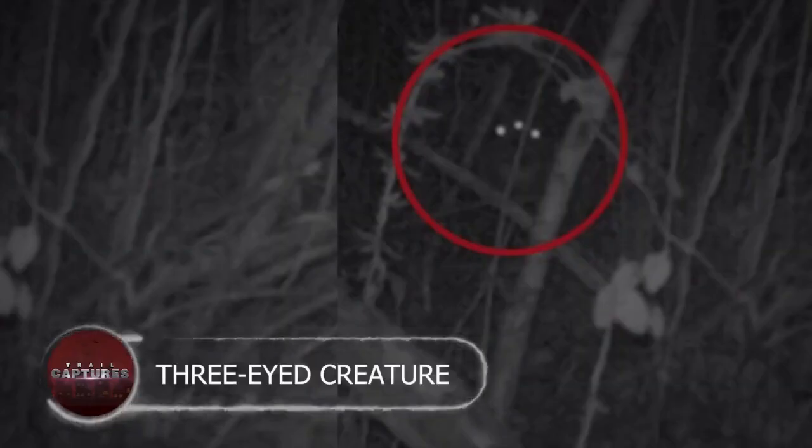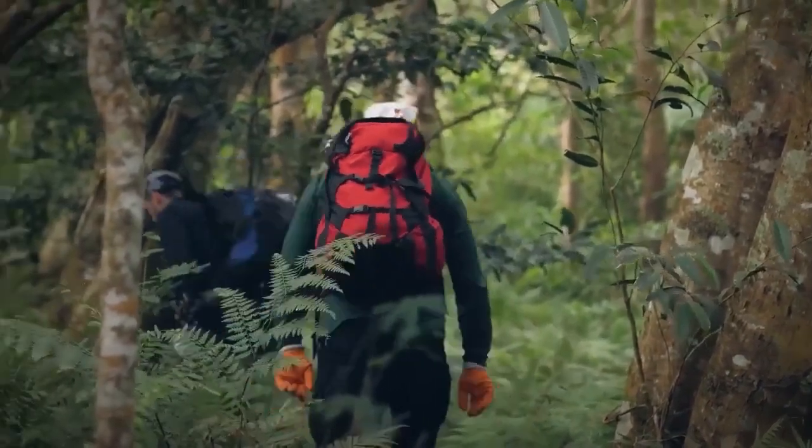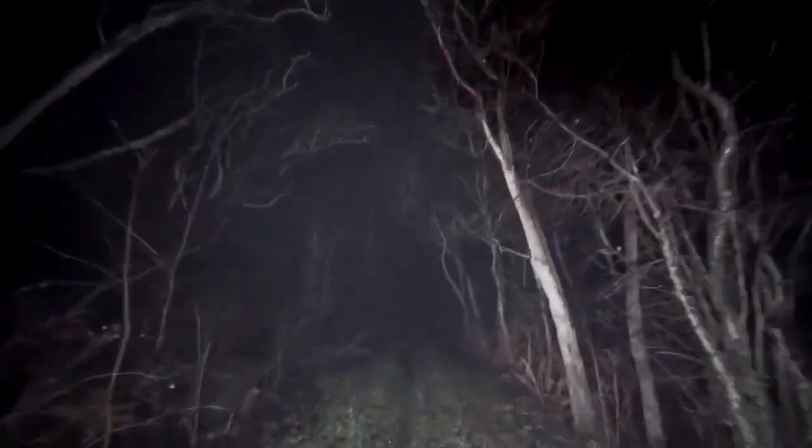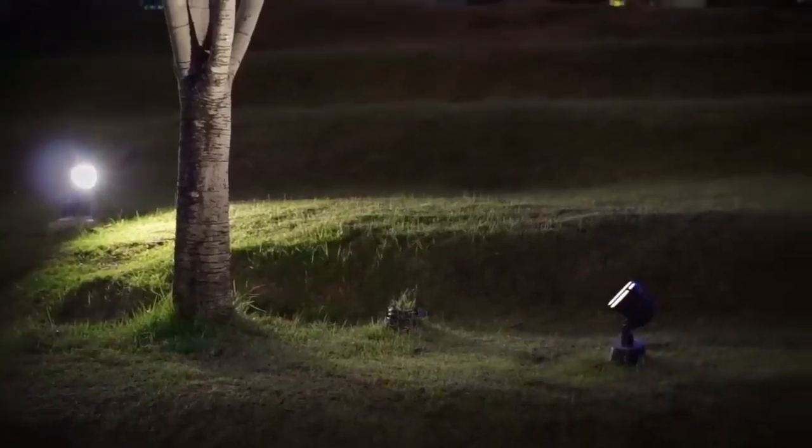Three-eyed creature. Deep in the woods of Finland, 2 brave adventurers placed a trail camera, hoping to capture the secrets of the night. Little did they know they'd stumble upon an unsolvable mystery. The camera disappeared overnight, only to be found later in a backyard. And what it captured?